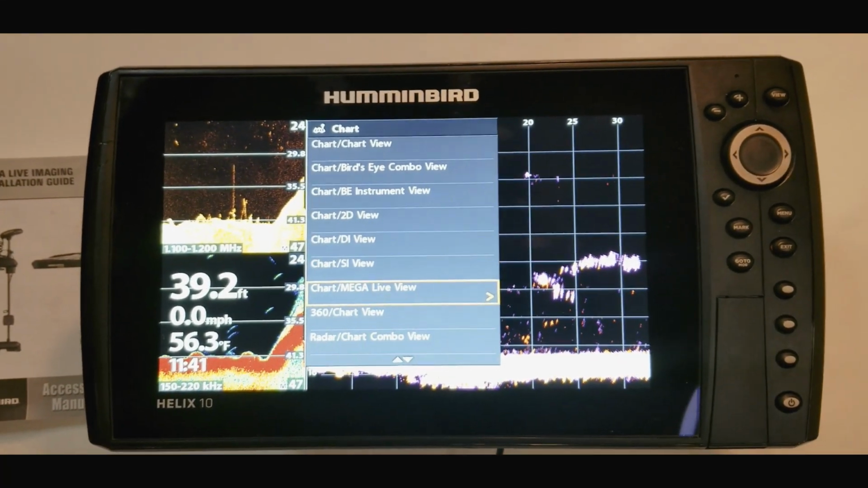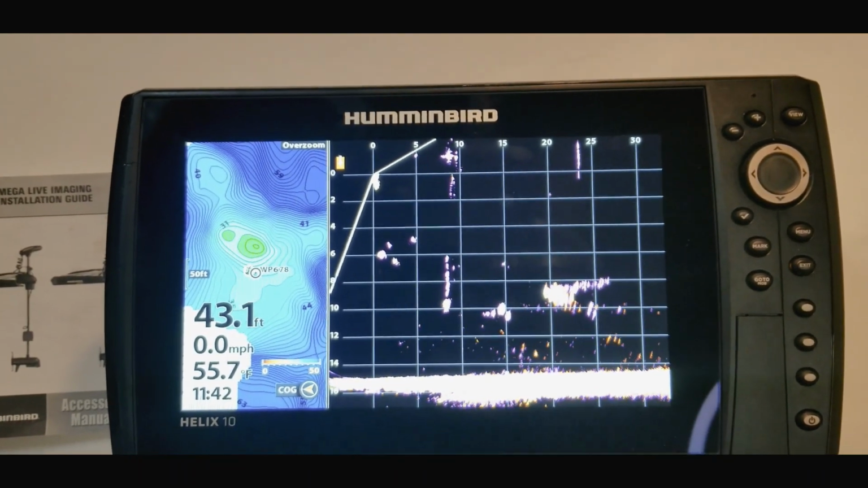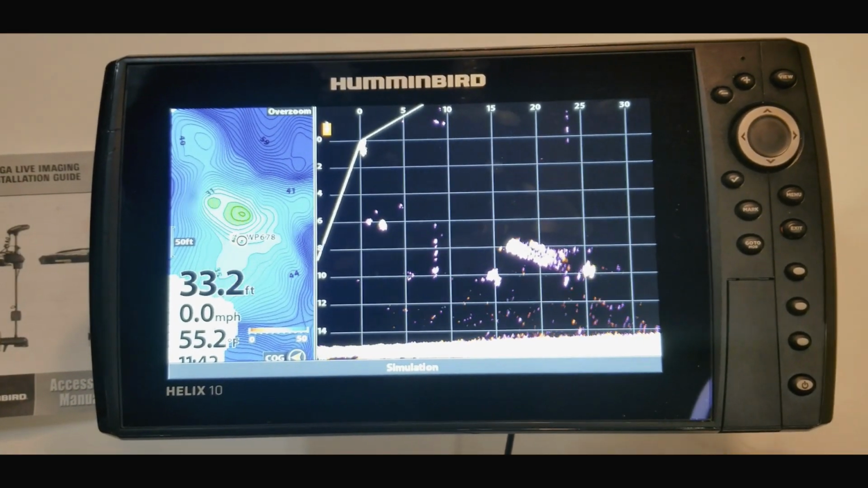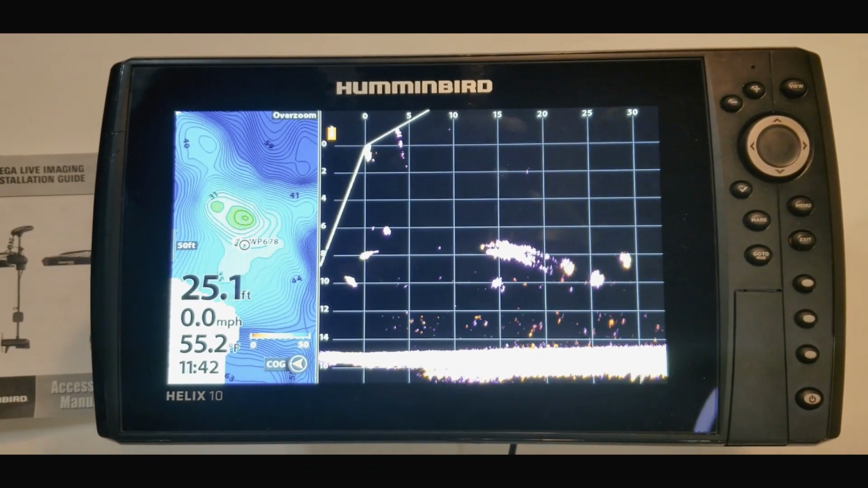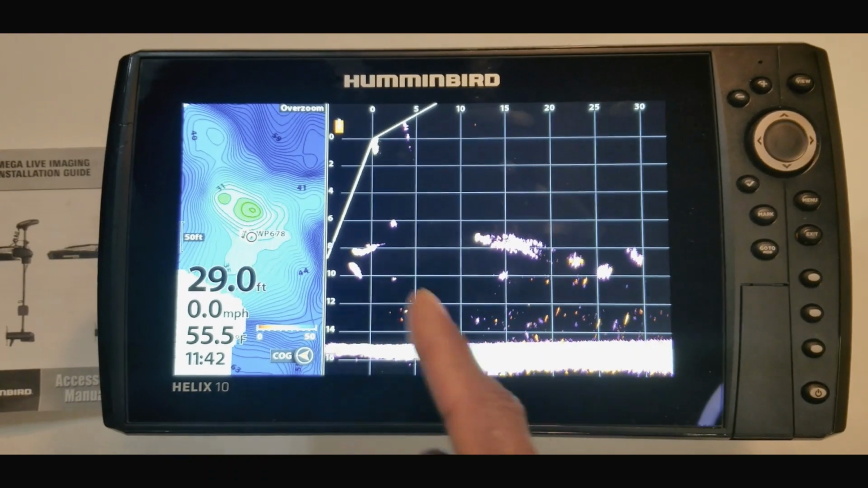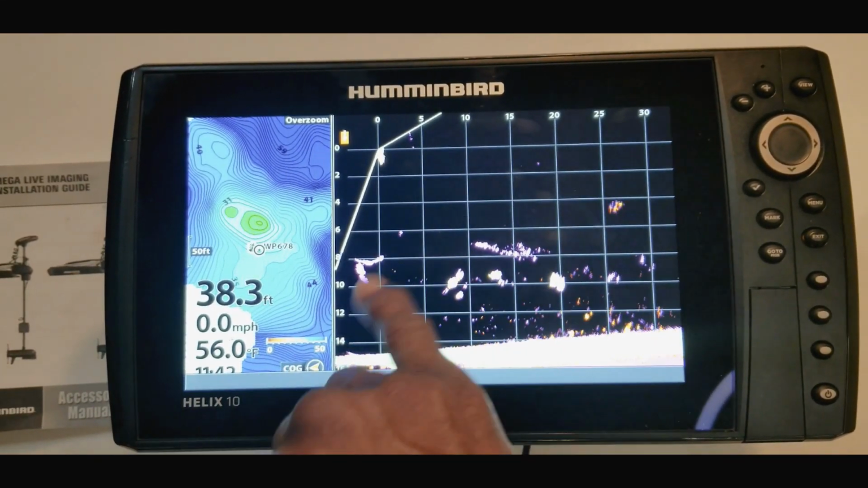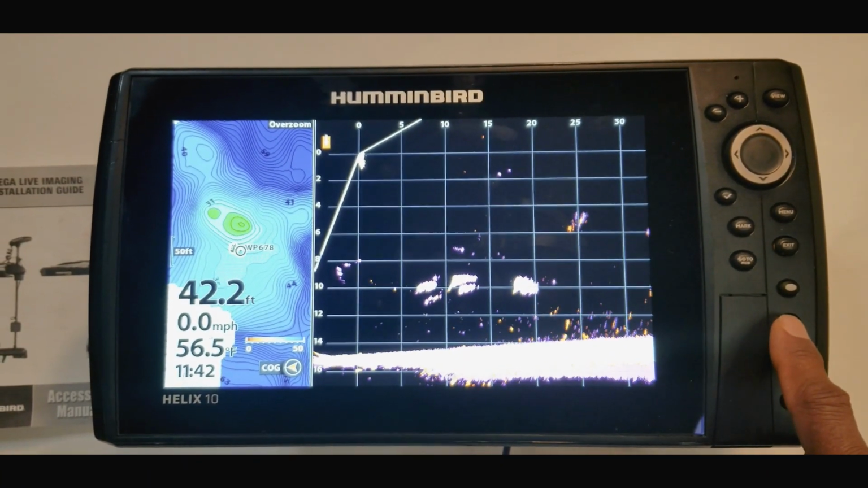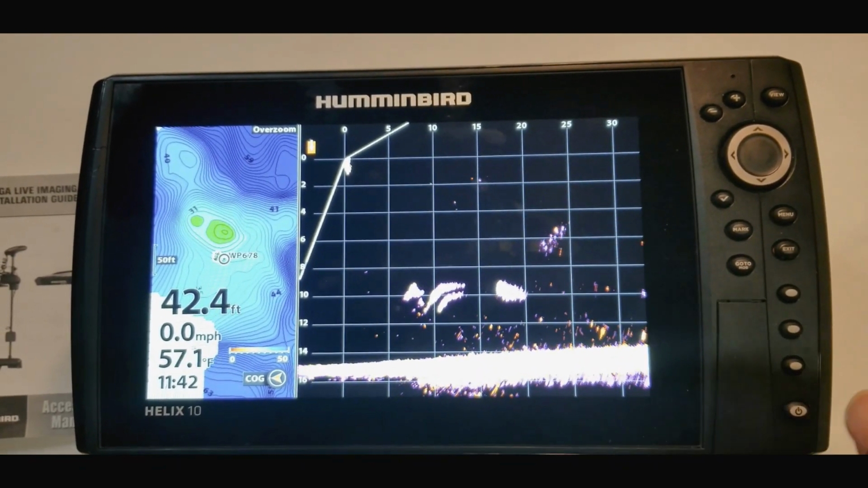So let's go back to that just so you can take a look at that real quick. So this will give you a split screen of your map and your Mega Live. So that way you can pretty much see where you're at on the lake in relation to the points, the land, just any type of landmarks or waypoints, things like that. If you only have one unit, more than likely you would run mapping, and then you would run your Mega Live on the other side and just use your shortcut keys to kind of toggle back and forth between maybe sonar, Mega Live, or something like that.